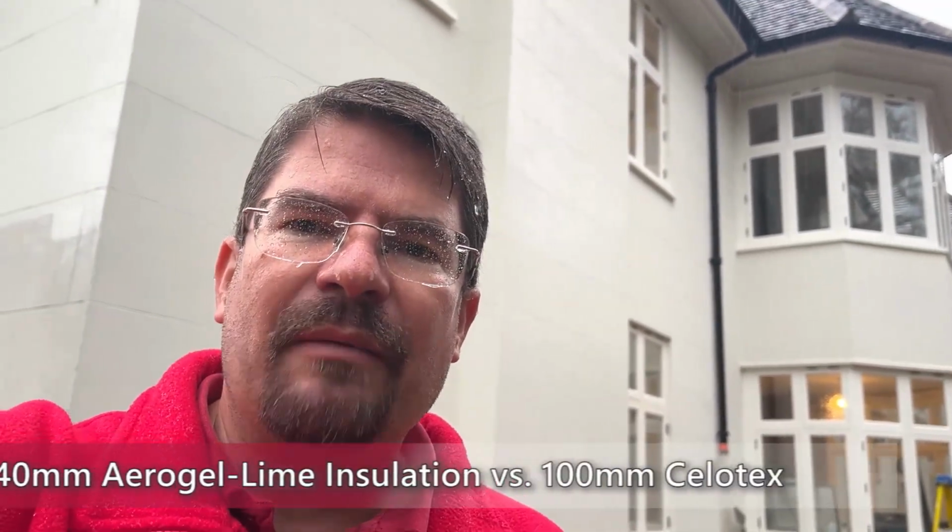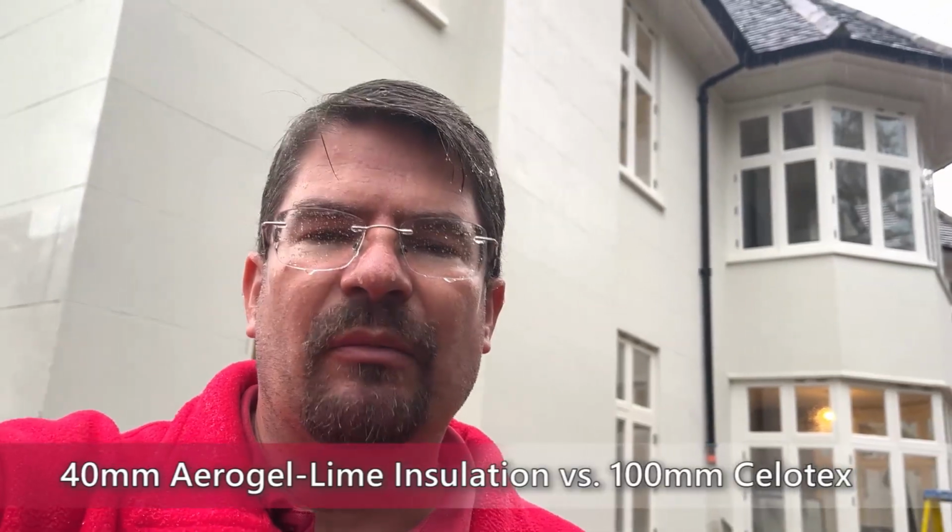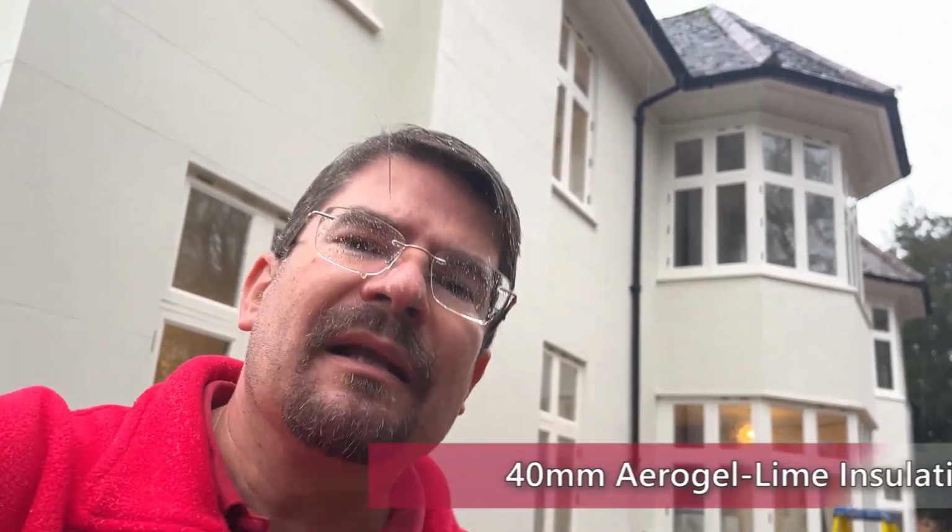We are getting close to finishing this external wall insulation project, and when you look at the building you can see that this is a lovely lime rendered building, but don't be fooled. This is a super high performance aerogel-lime render with contemporary thermal performance, while at the same time being a conservation project where we had to replicate the original look of the building, protect historically significant cornicing and so on.